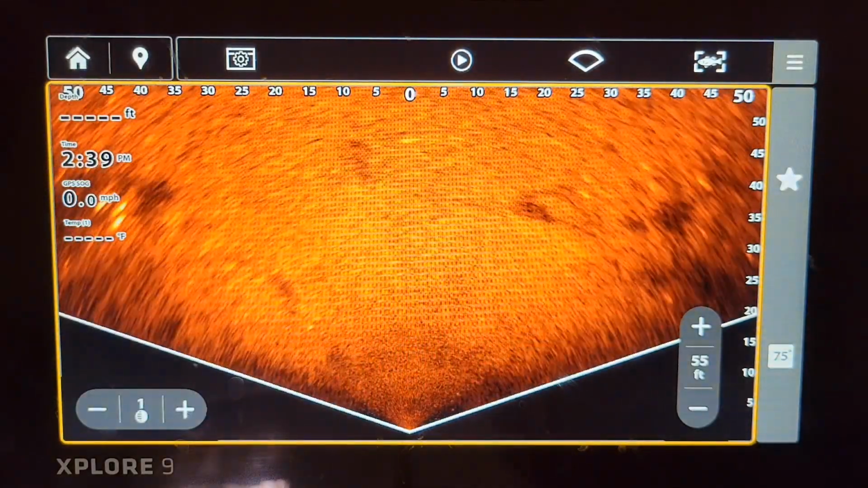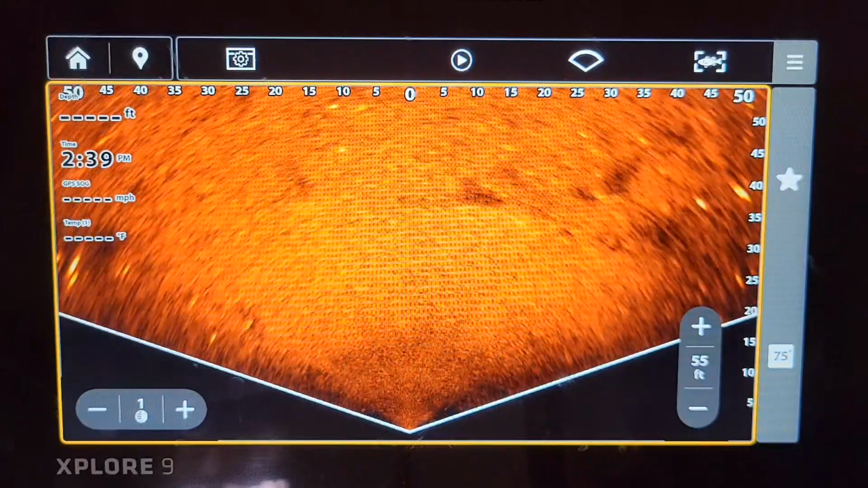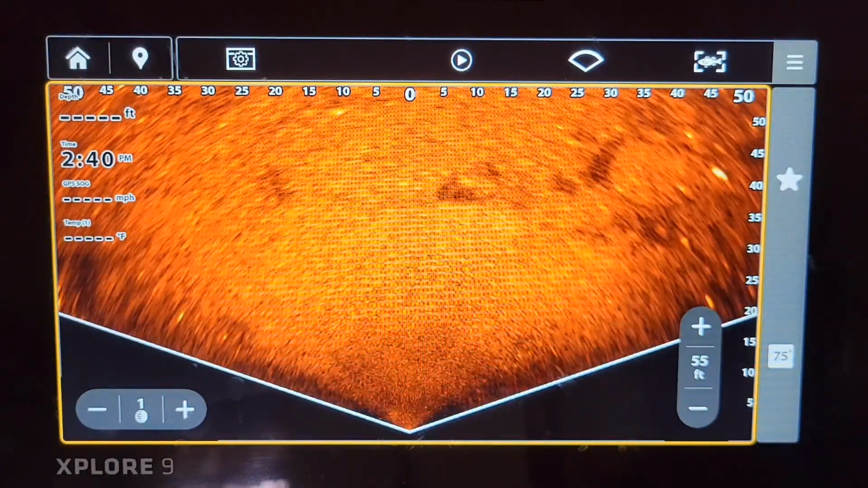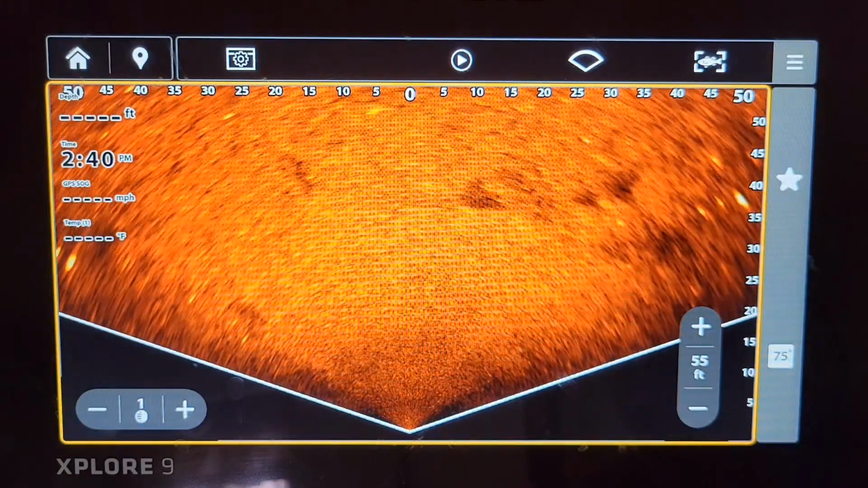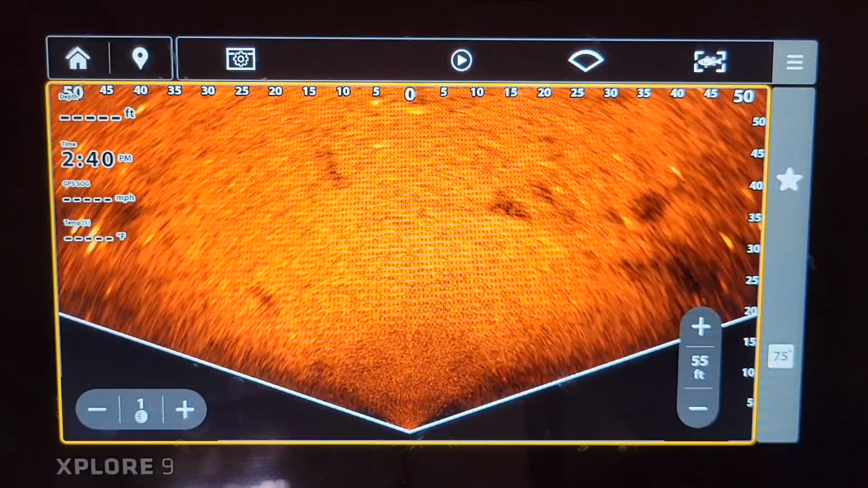All right, guys, here is perspective mode. Again, we're in a shallow river. It's 4 to 5 feet deep right here. The max depth you're going to find in this river is about 7 feet, and the 7-foot section I could just not get anchor locked on. The waves were too bad. It's coming straight out of the south, coming straight up the river.